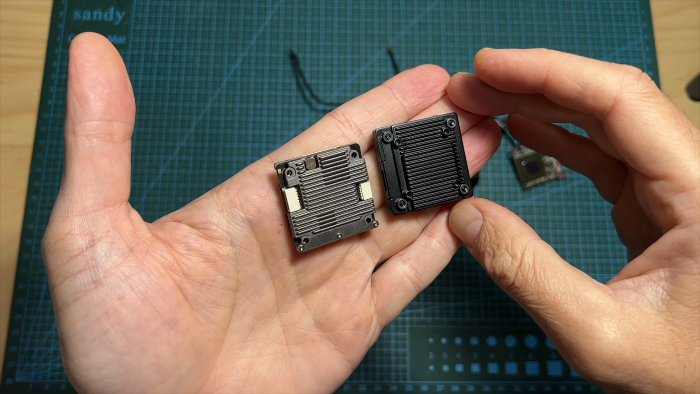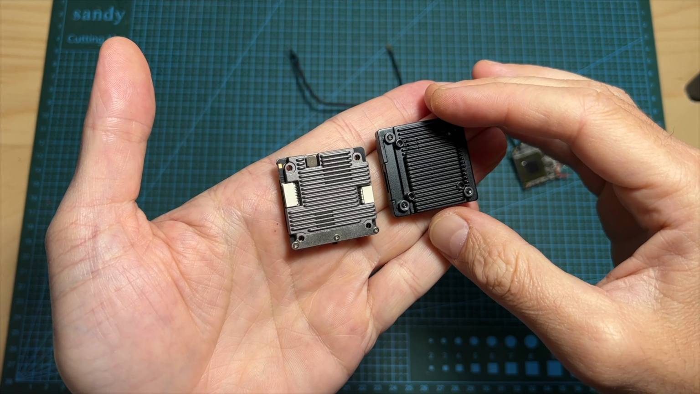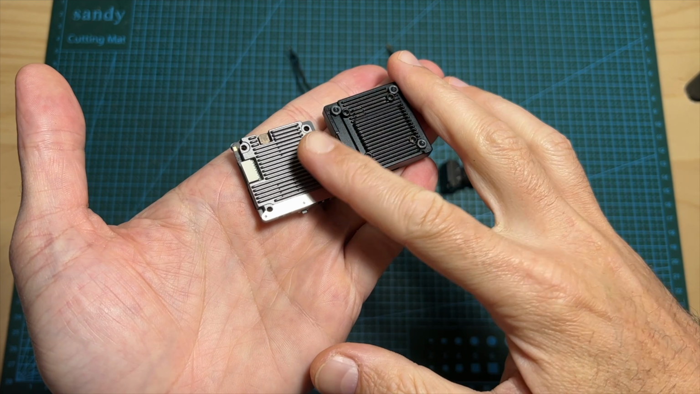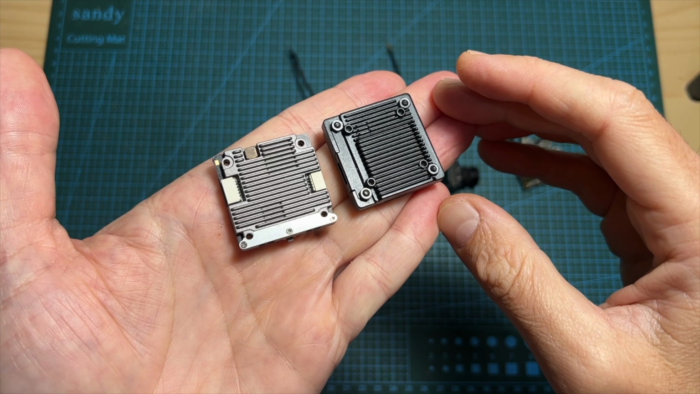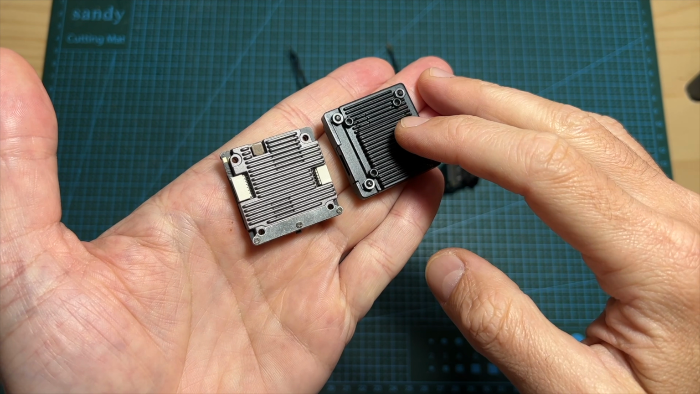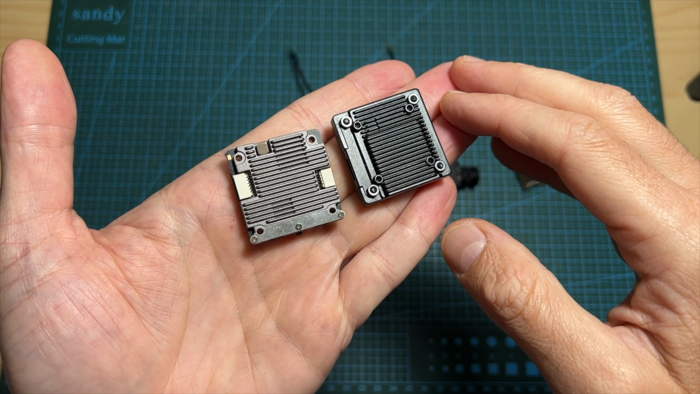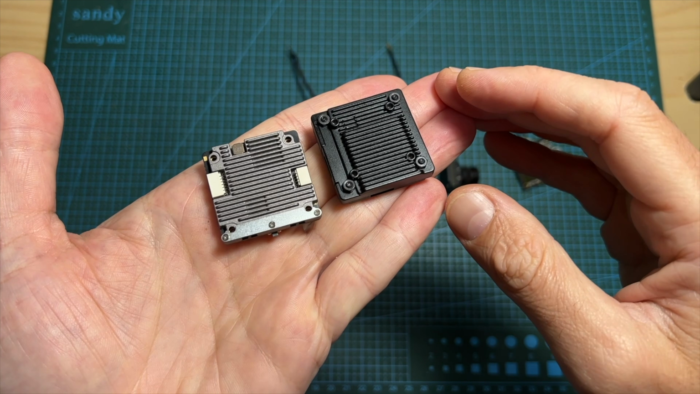The rest of the specs, besides the dimensions which are slightly different, and I'm going to get to it in a moment, remained completely the same, which means that the output power options of both older and newer VTXs are completely identical. So the maximum output power after applying the FCC hack is 1200 milliwatts, and both VTXs can be powered directly with up to 6S batteries.